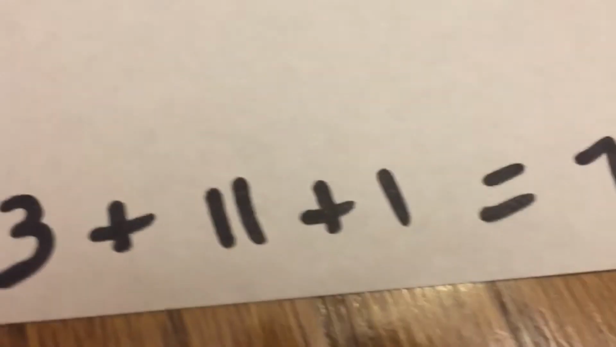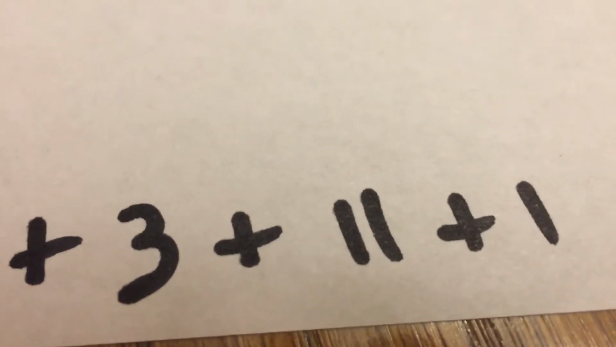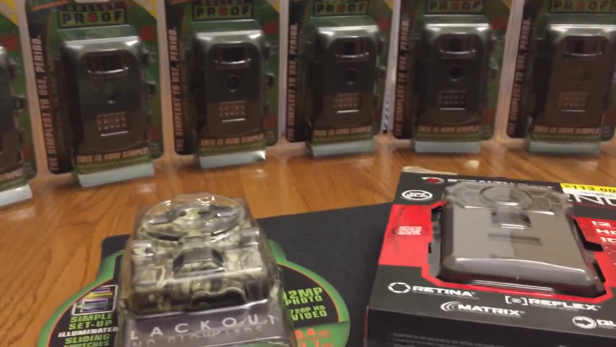Then I got these 11 different Primos at the store 45 minutes away. And then last but not least is this one. Total of 70 cams. I only have these 10 left. That's it. That's all I have left.